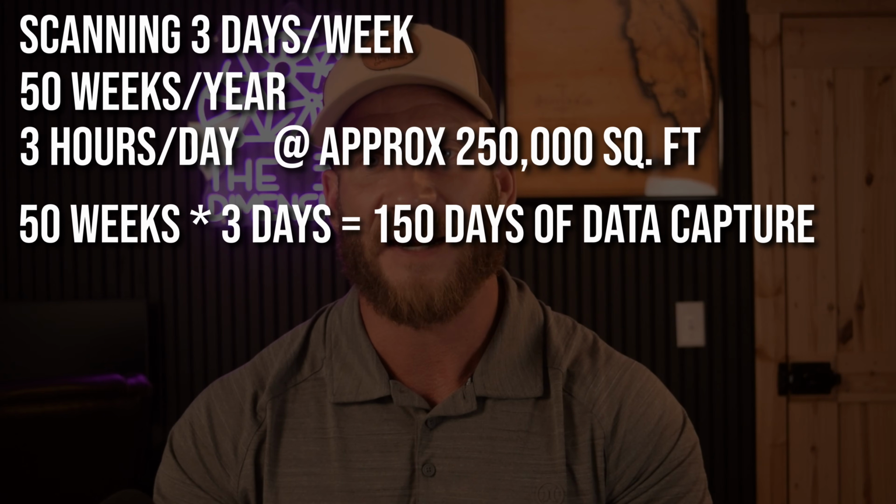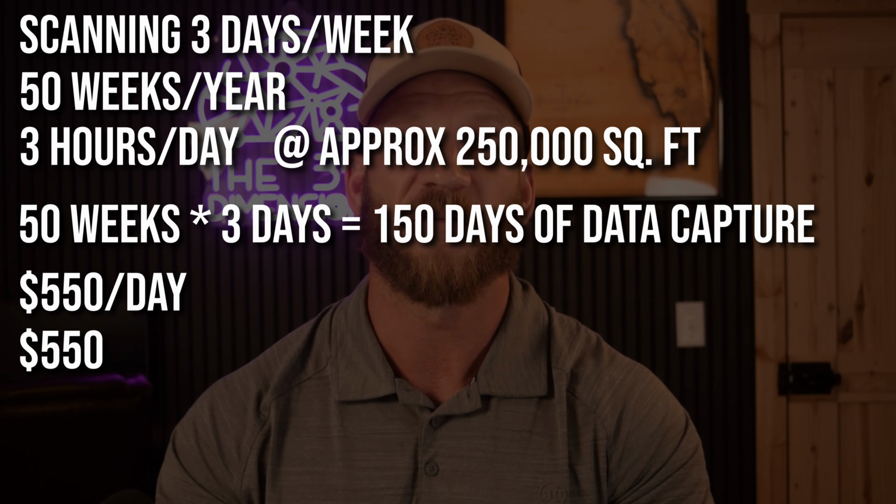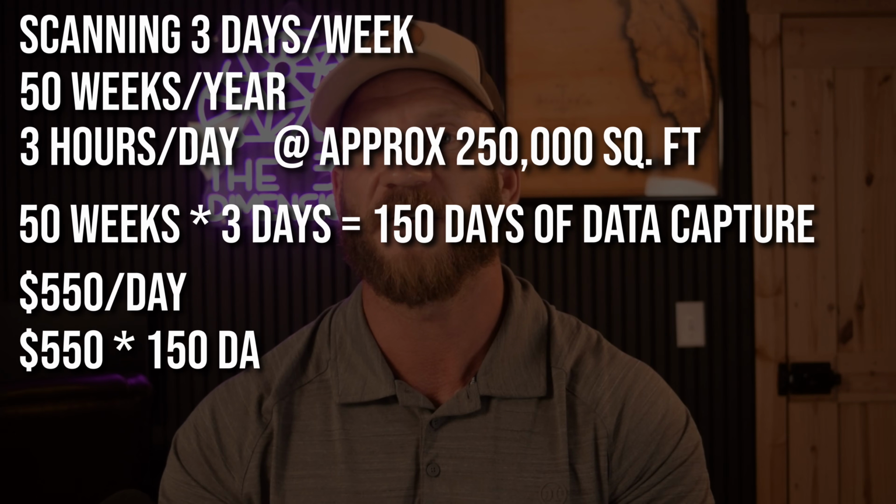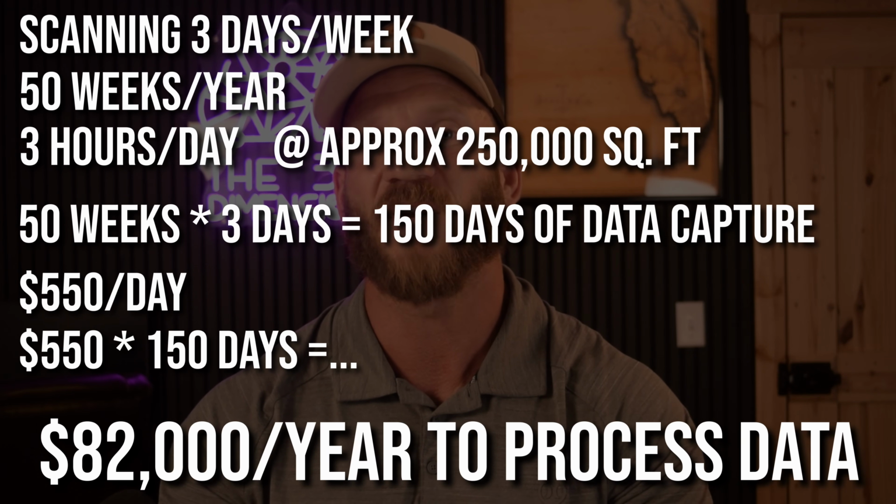The test site dataset cost about $550 to process. So $550 multiplied by 150 days works out to $82,000 per year. Now, there are perks to processing an Ivion that I went over in episode 1, but $82,000 to process data is something to look long and hard at when weighing the pros and cons of which scanner to choose.